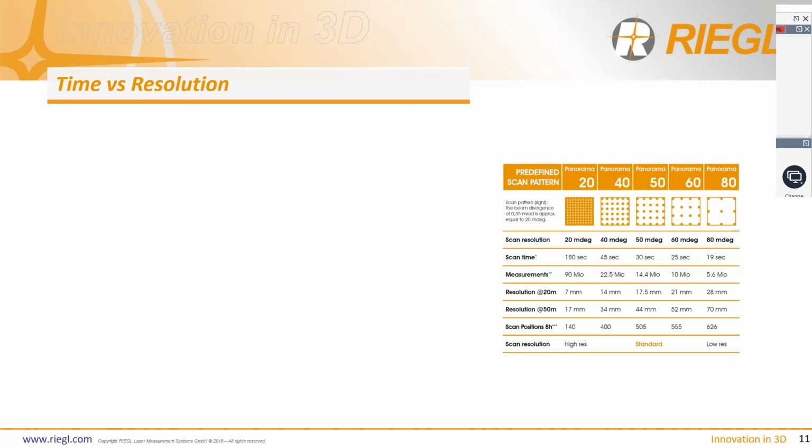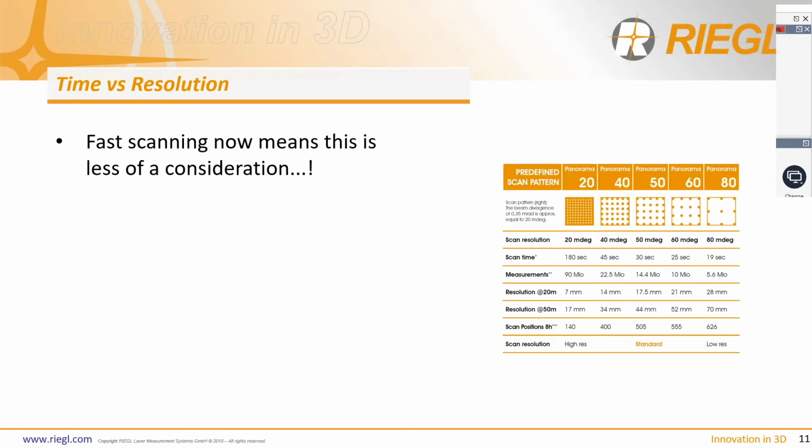Now, those of you who have been scanning a little bit of time will have always had this conundrum in the back of our minds. What is the best resolution versus how long are we going to be scanning? Some of you had the advantage where you're in the lockdown scene for days and then it didn't really matter. But the big advantage with the 400i is that this is much less of a consideration.